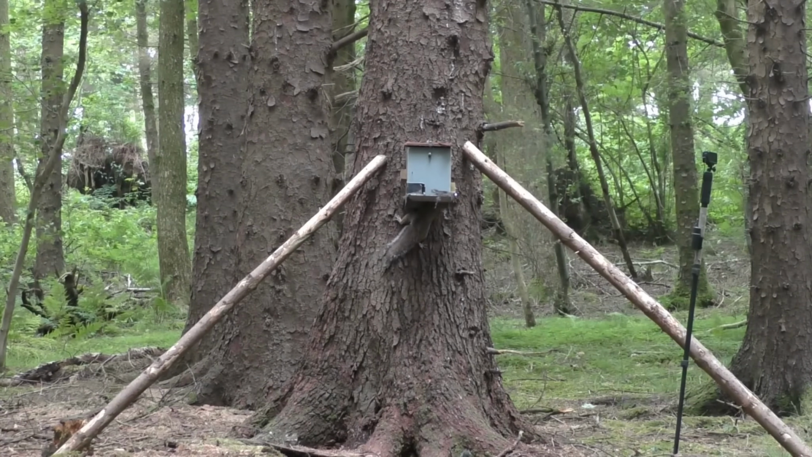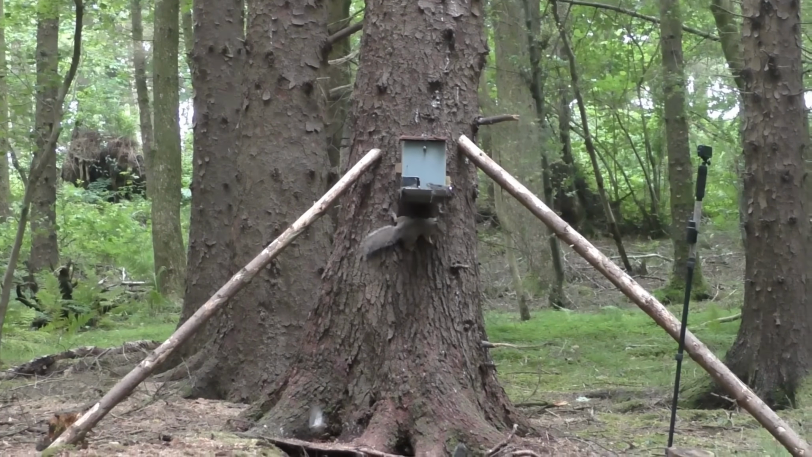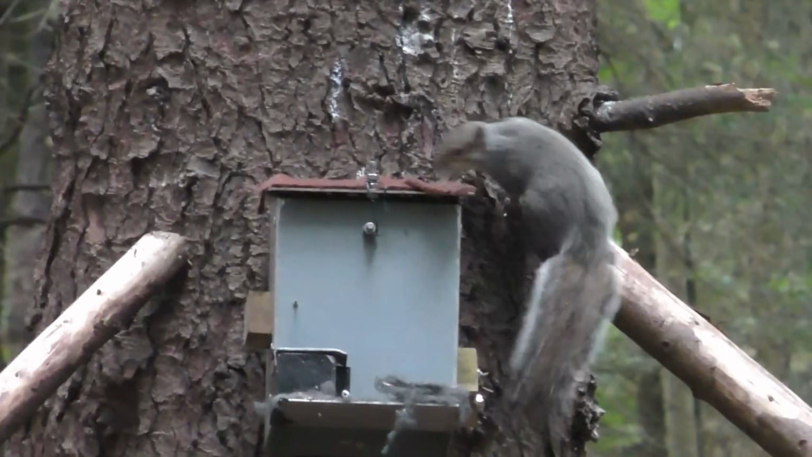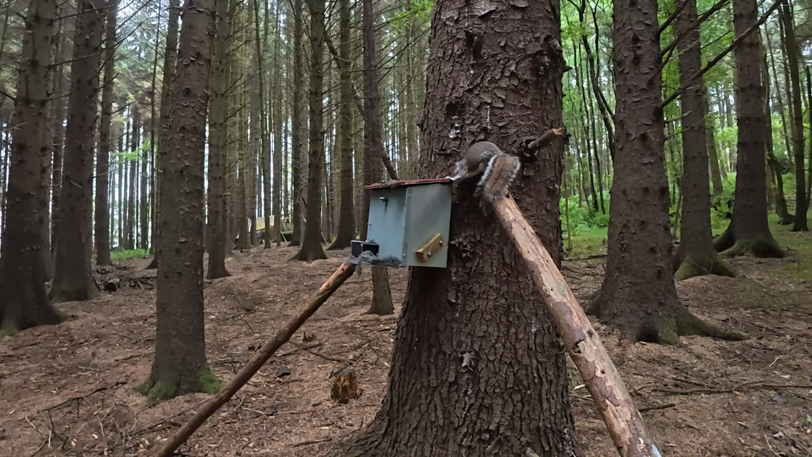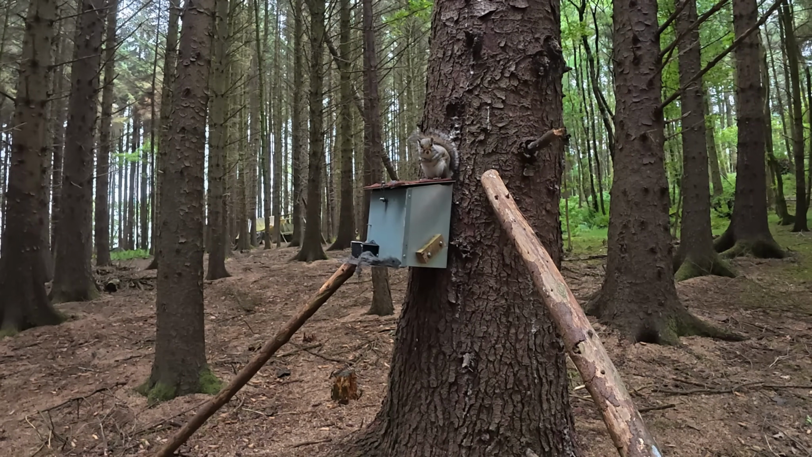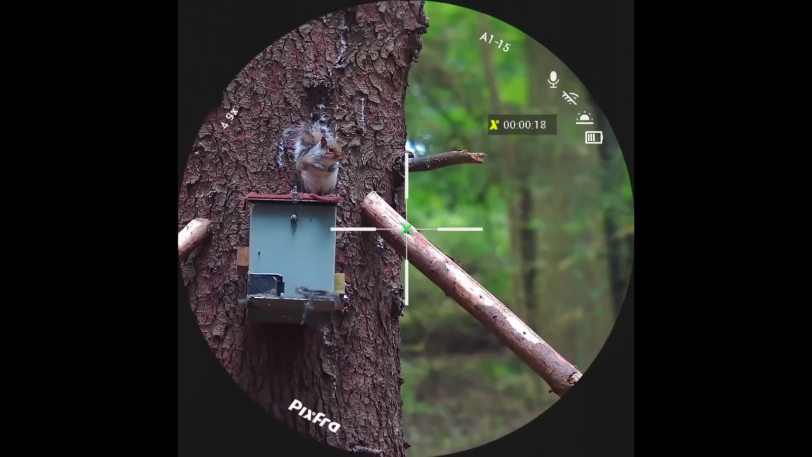A lot of the squirrels are not quite sure how the feeder works. Some of them learn pretty quick. If they're young, they take a bit longer. But again, if you can sense an opportunity like this where it's very, very still, you can actually get a shot off before it takes up a peanut or runs away.